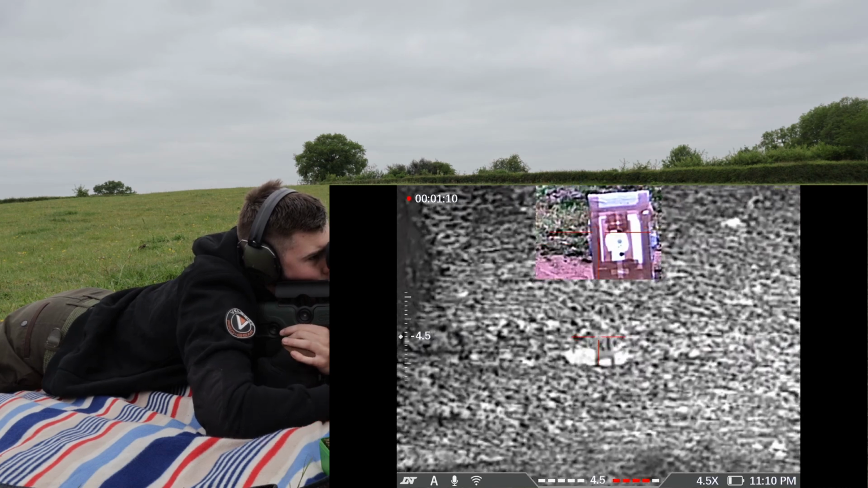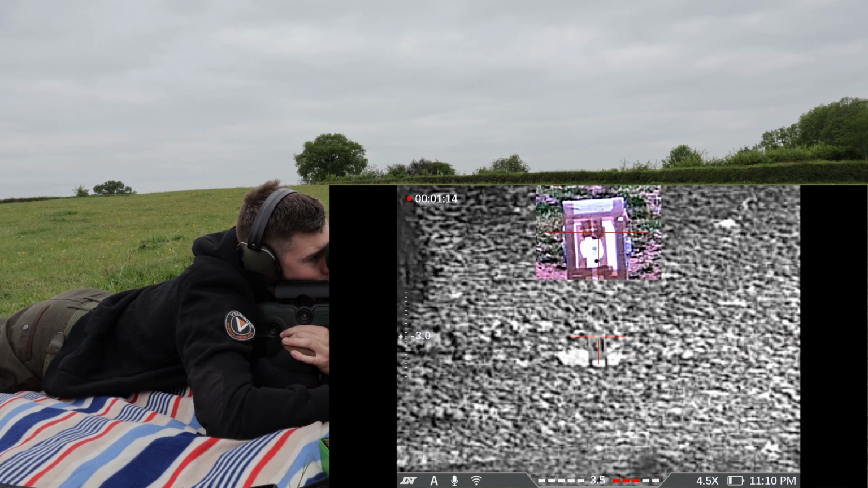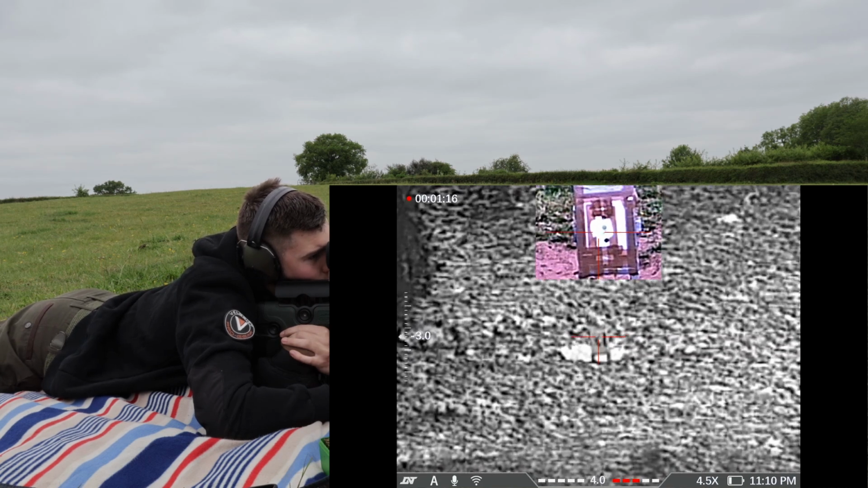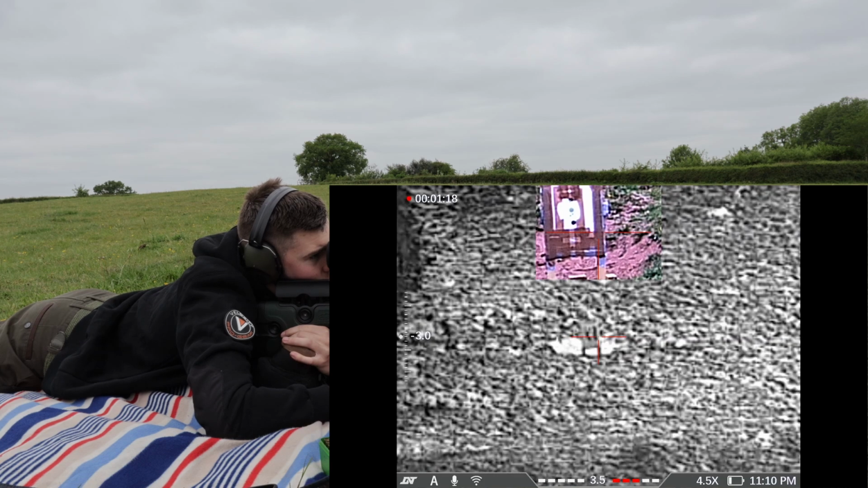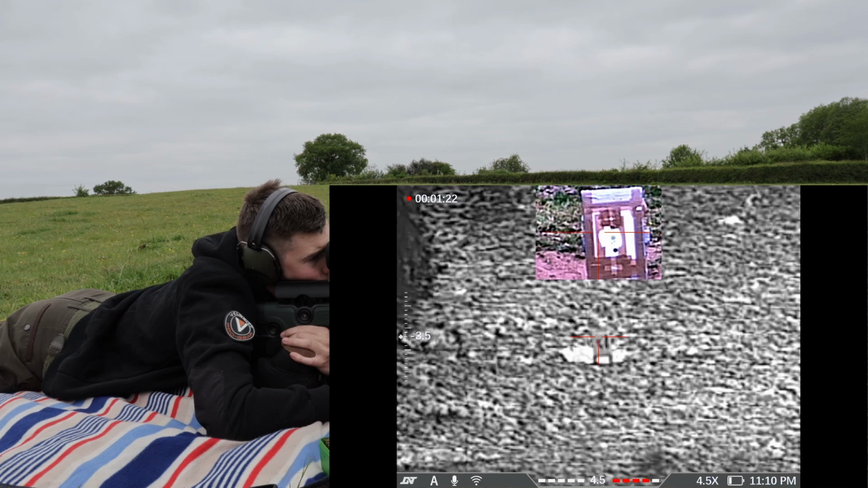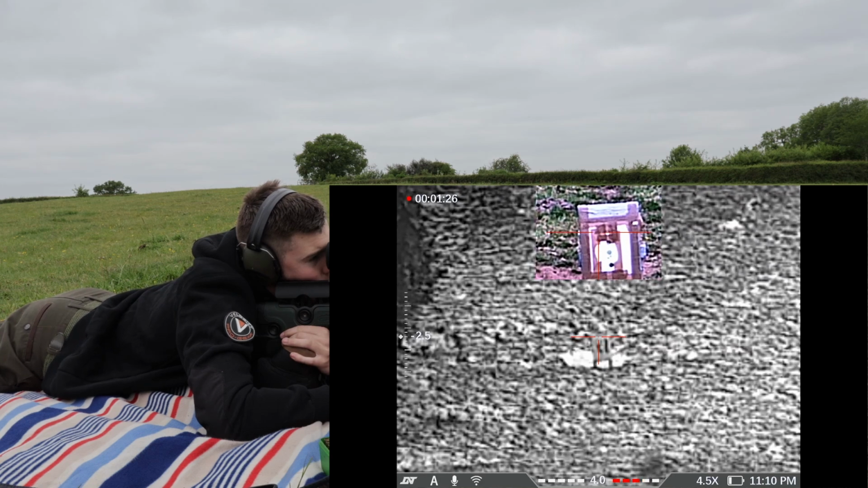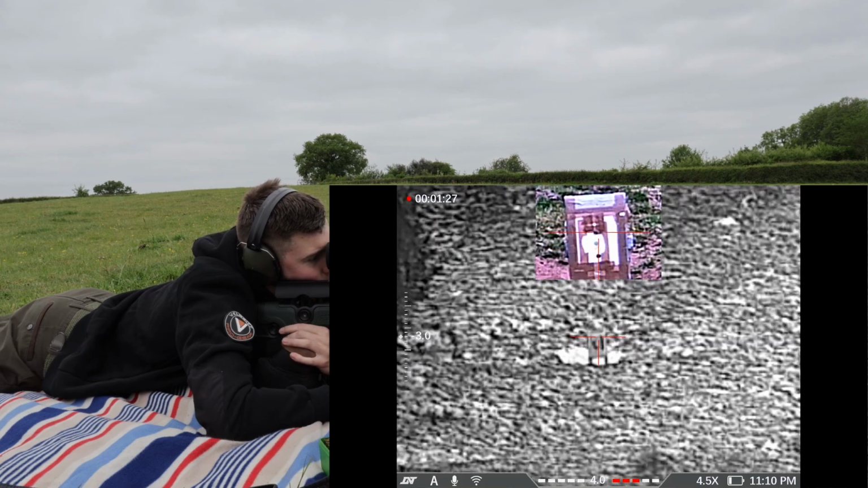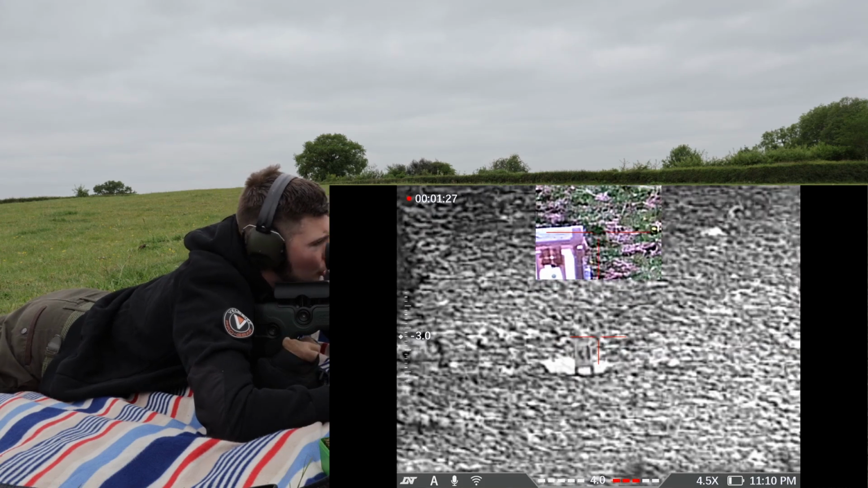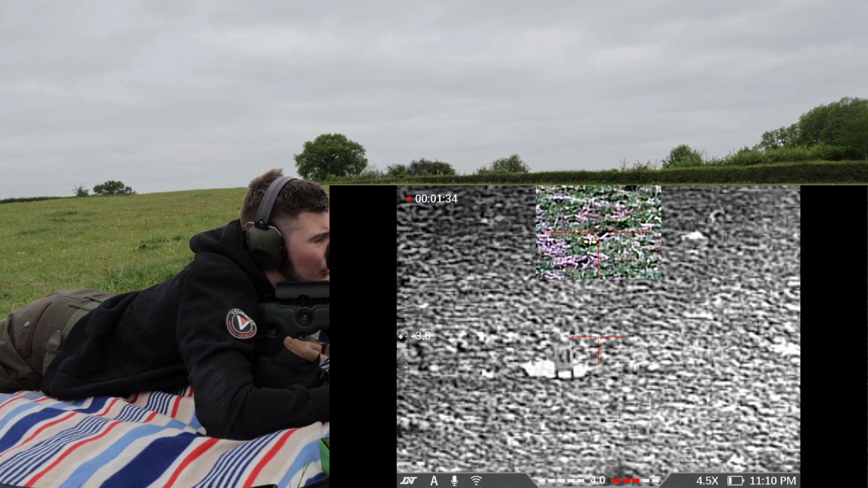Yeah. So, thermal, you're never going to get bullet on bullet, especially with what I'm looking at there, target wise. But it's still close. But it's shooting an inch low, looking at it. So, that's fine. We'll do an adjustment down a little bit, and then do another shot.